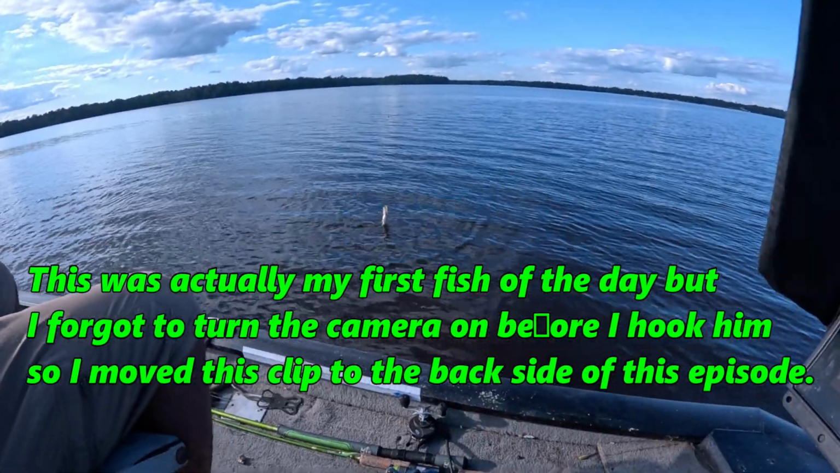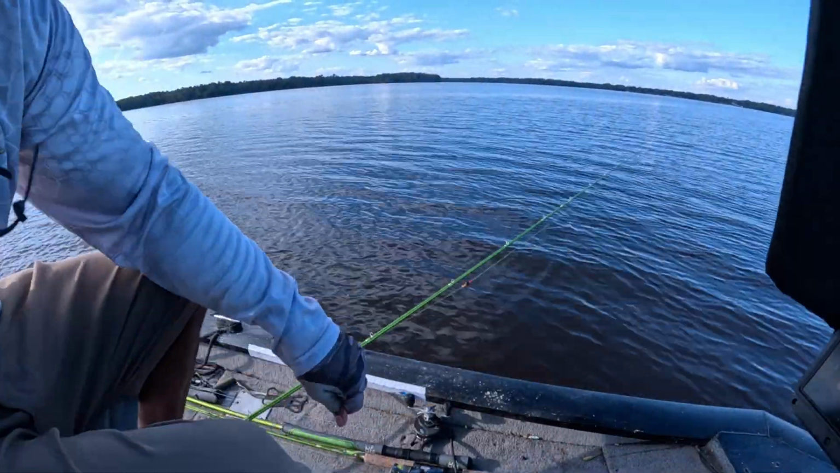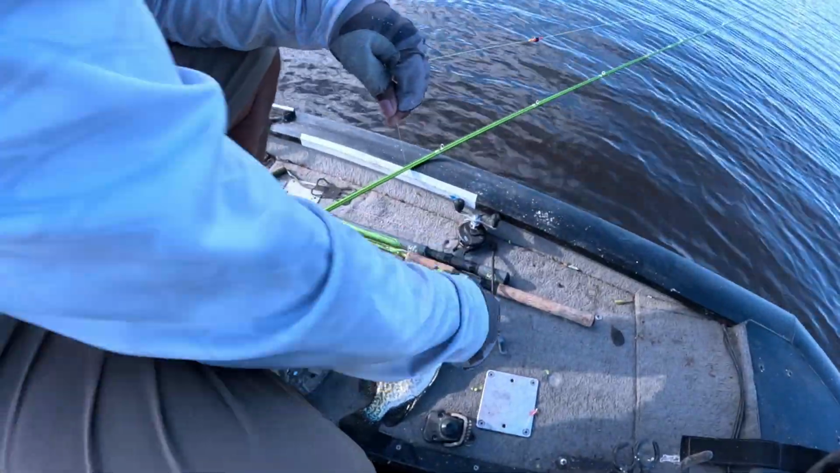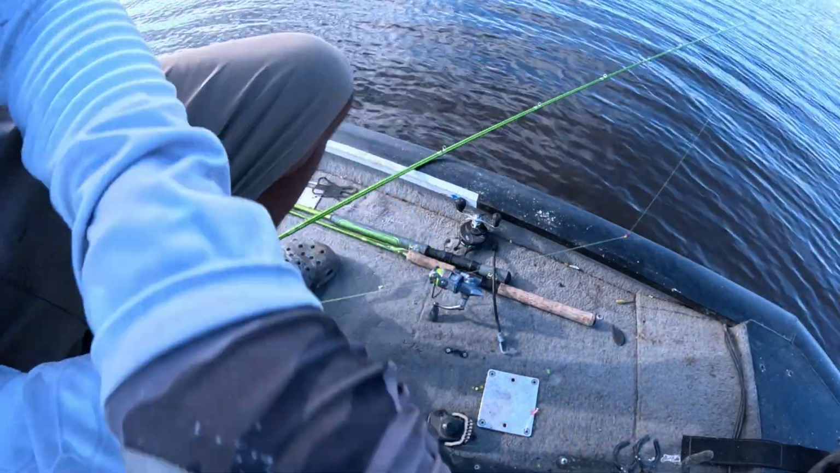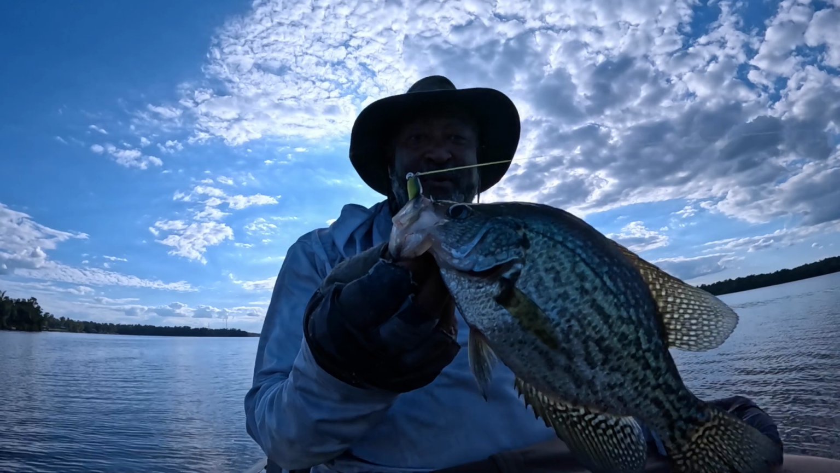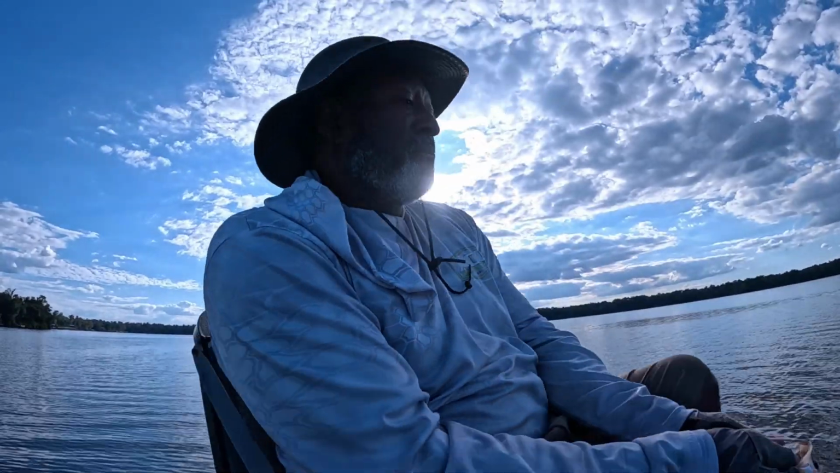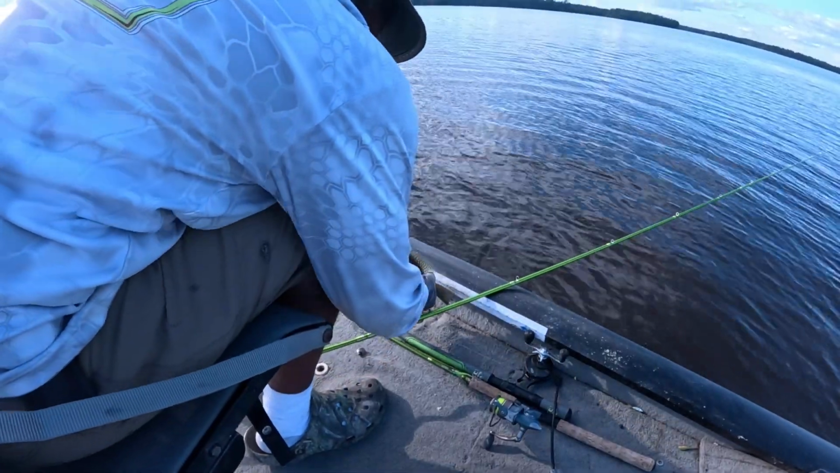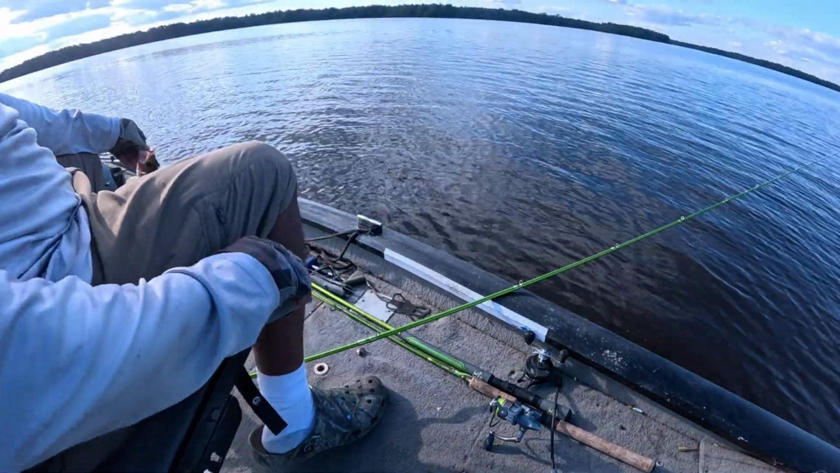Can they fly him like Superman? Yes, I can. It's a nice little fish right there, y'all. Nice little fish. Get him back in the live well. Catch another one. That one's about 11 and a half.